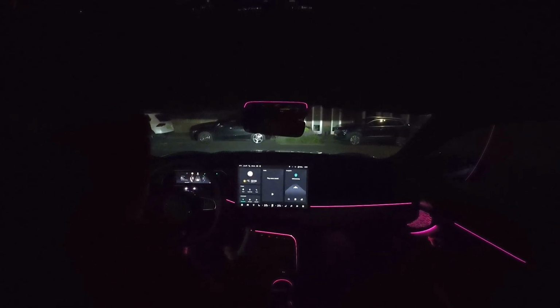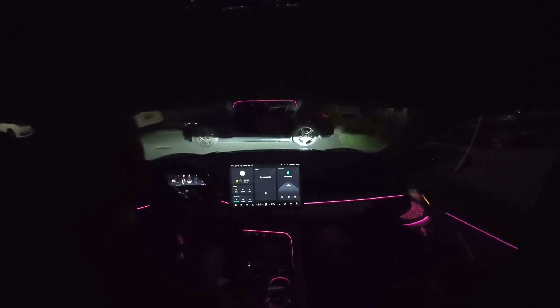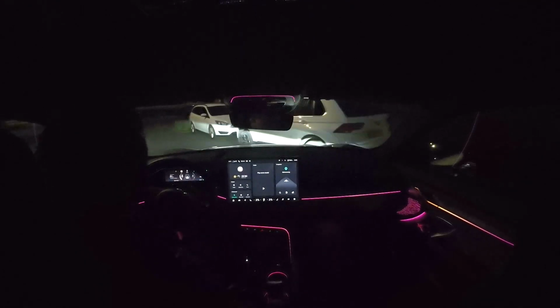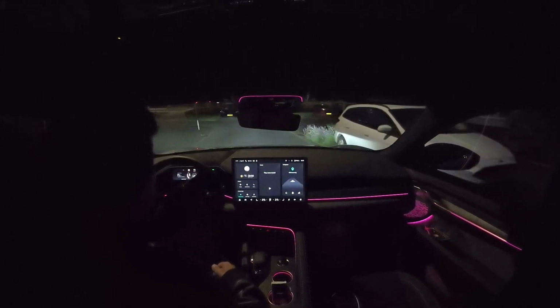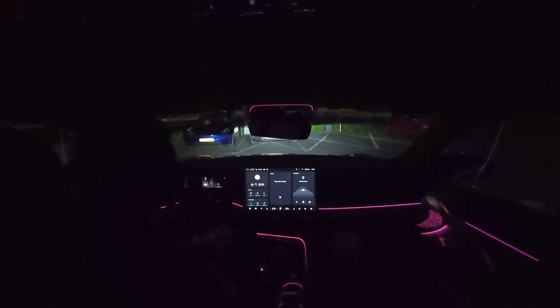So as you can see, there's like a lot of things going on with the lighting. So if you make a turn, you know, the signals of the lighting will light up again.